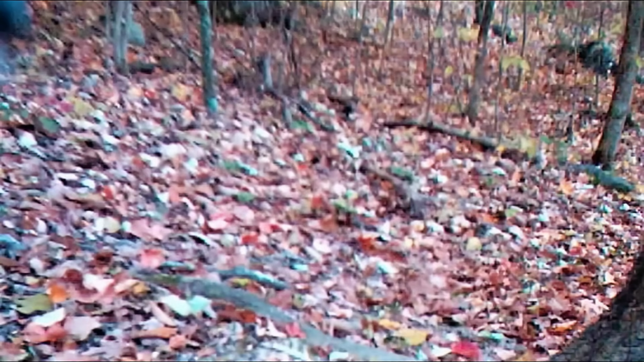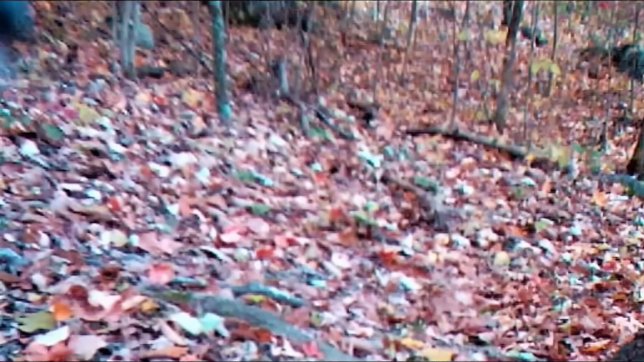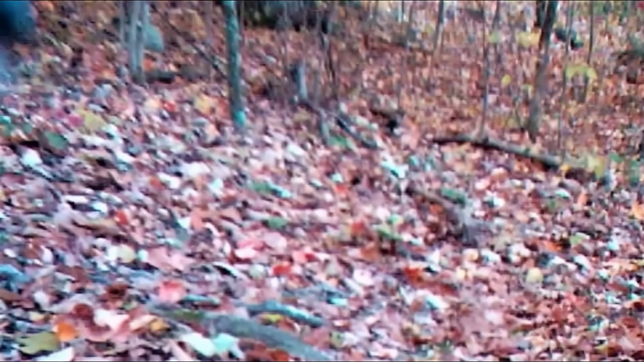Now here's one that I really tried to study and study and study. Up here where the X is, it looks like an animal laying up here and watching the trail. I'll try to zoom in best I can. These older cameras don't have the higher pixels, but you can see it. What does that look like up there in that upper left-hand corner?